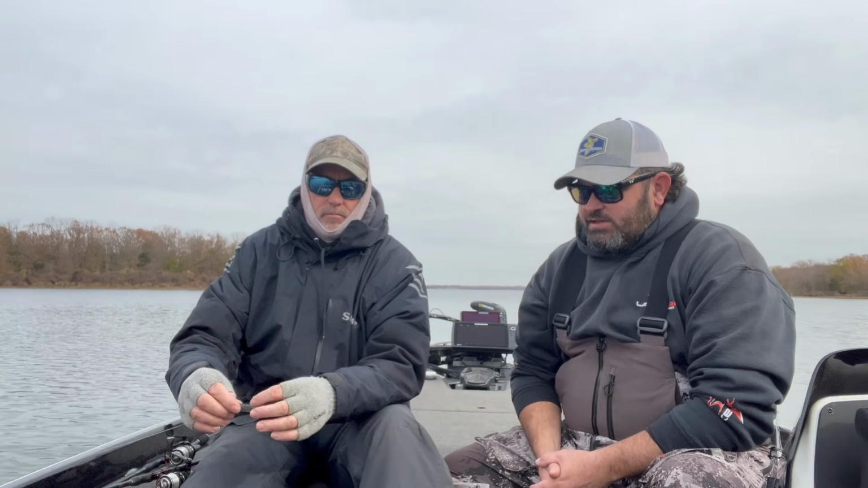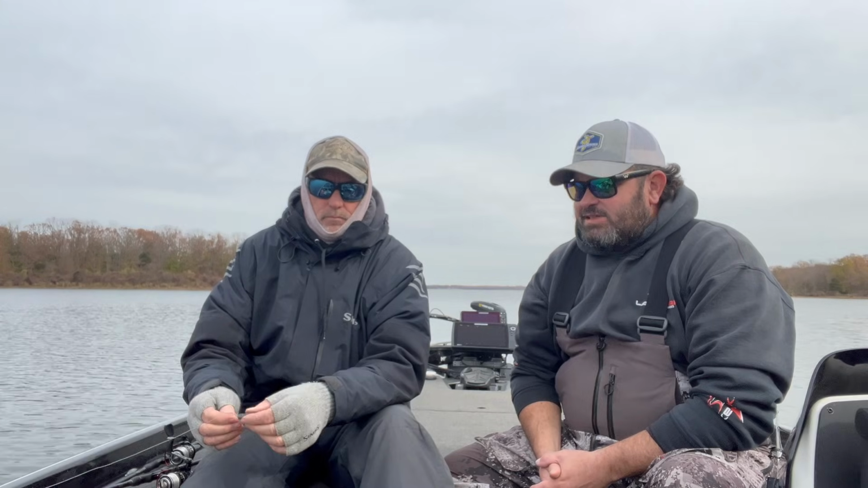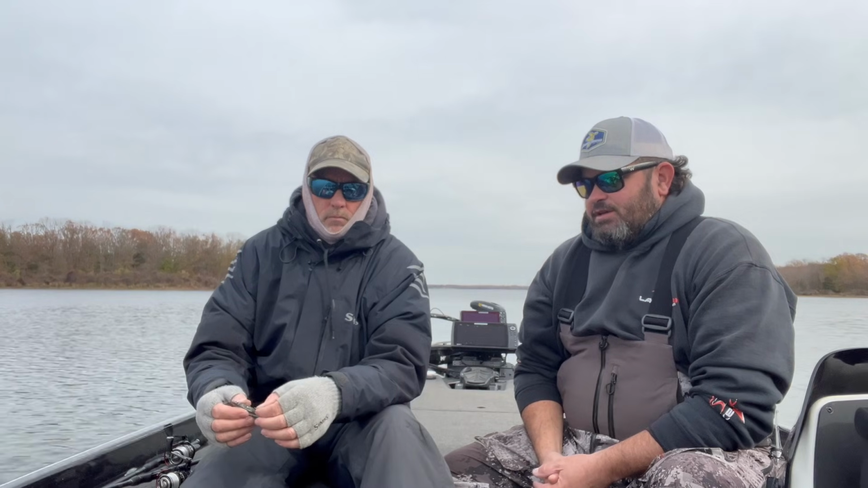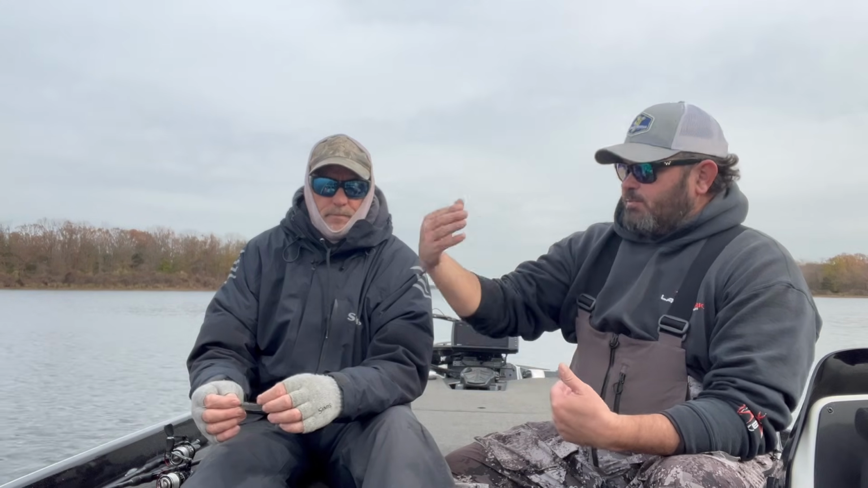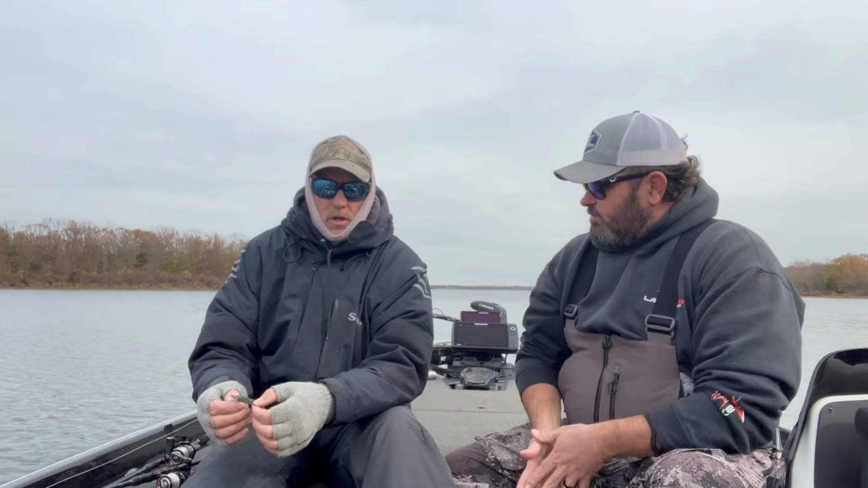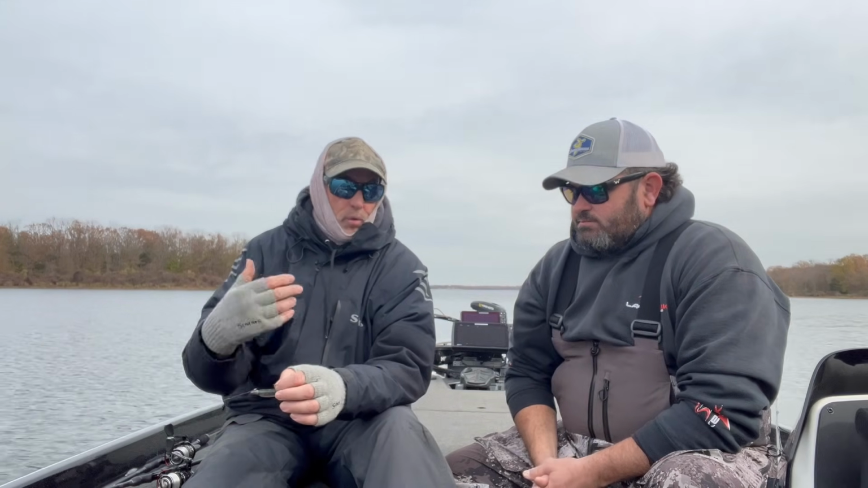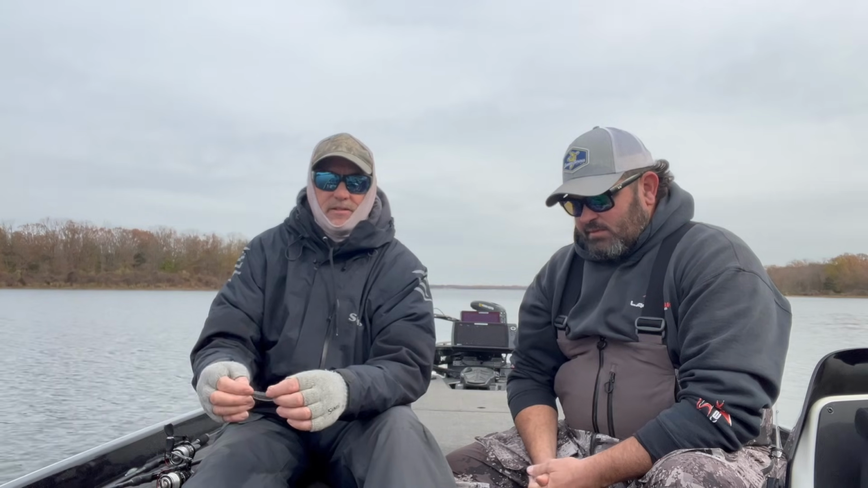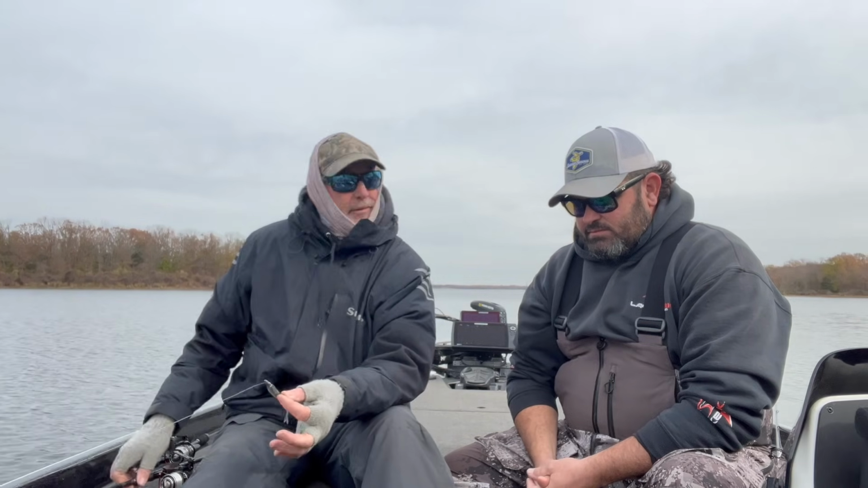Is there a certain, I guess, distance for the A-Rig, the distance you want to go past them? It varies based on the depth they're at. So the deeper they are sitting, the further past them you need to throw to get it down to them. Correct. At the right angle. Right. And we're noticing we have to stay farther away from these fish too. So you can't get right up on top of them. You need to have some of that distance, which again goes back to the light line.